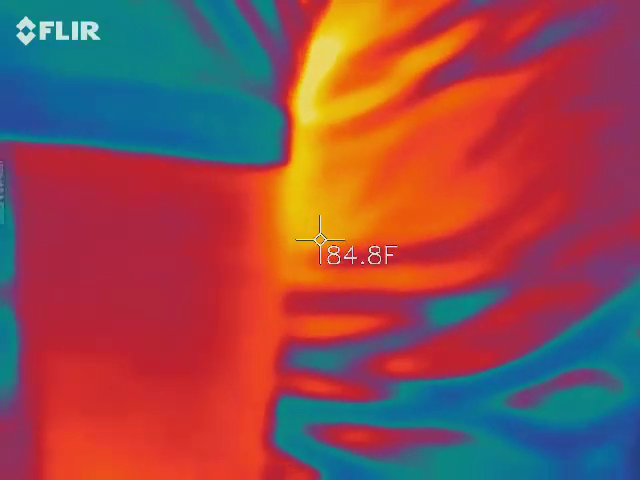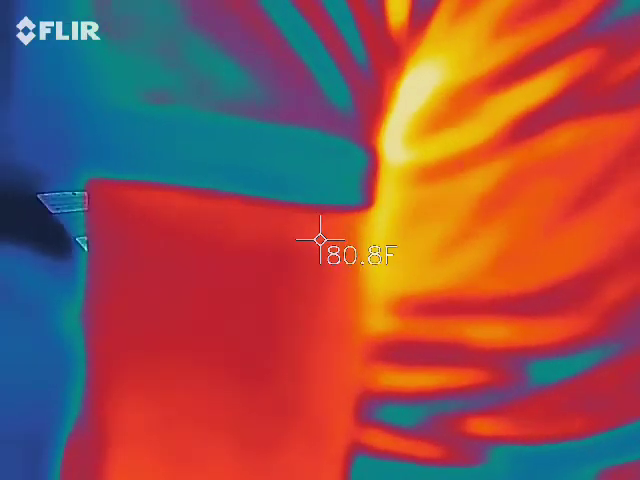Facebook for never saving my page. What do we want here?